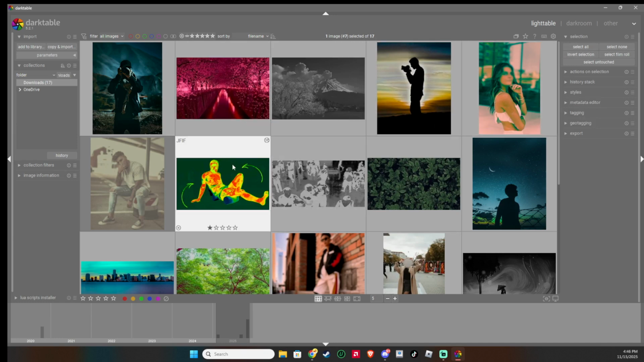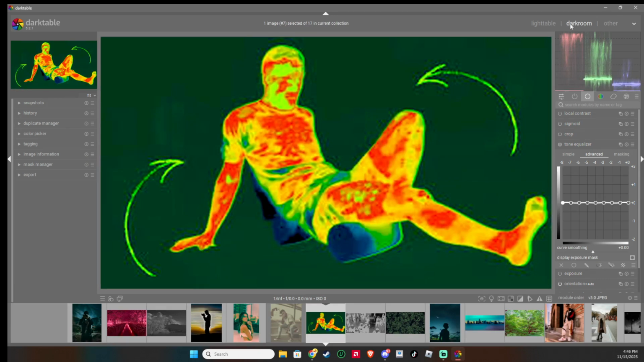Let's get started. First, ensure you have your infrared photo ready, then open it in the darkroom view of Darktable. This is where most of the photo editing magic happens, and it's an essential starting point for editing and processing your image.